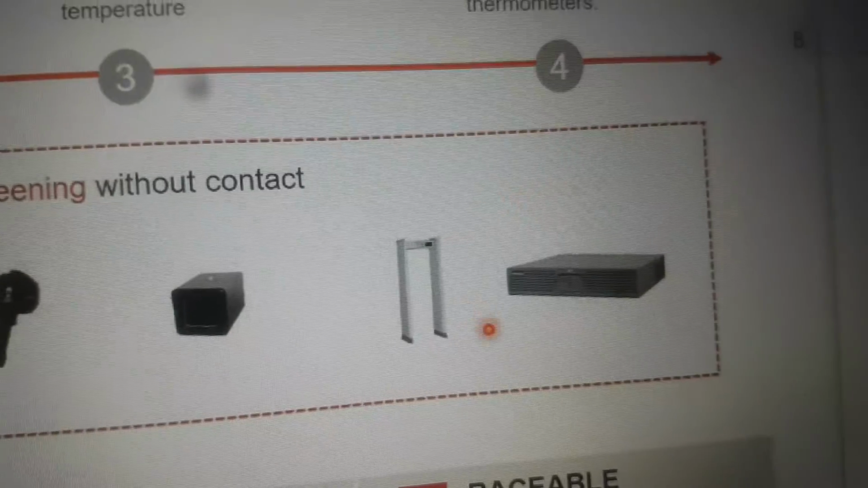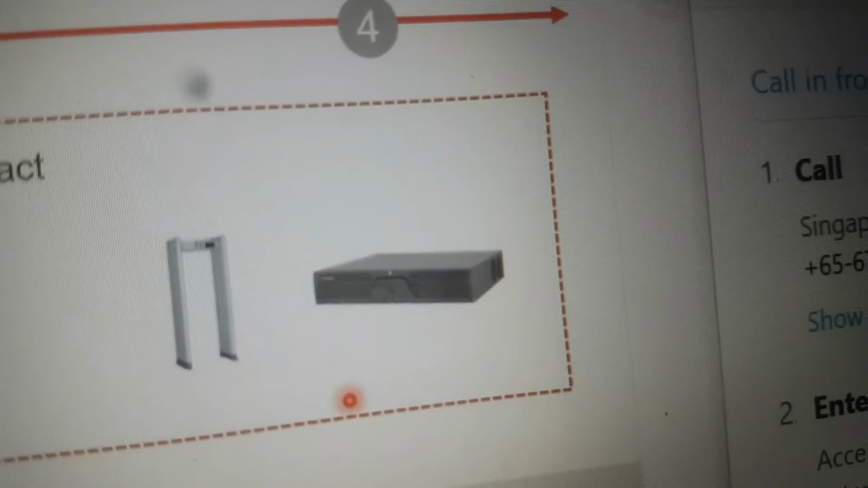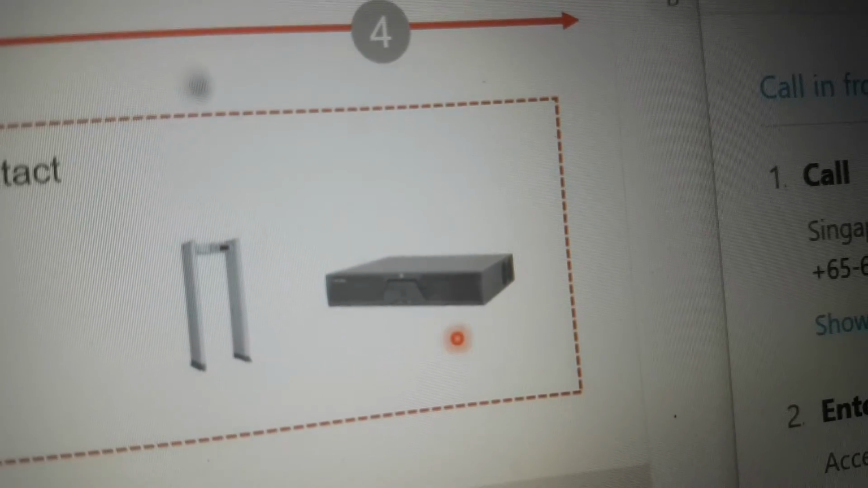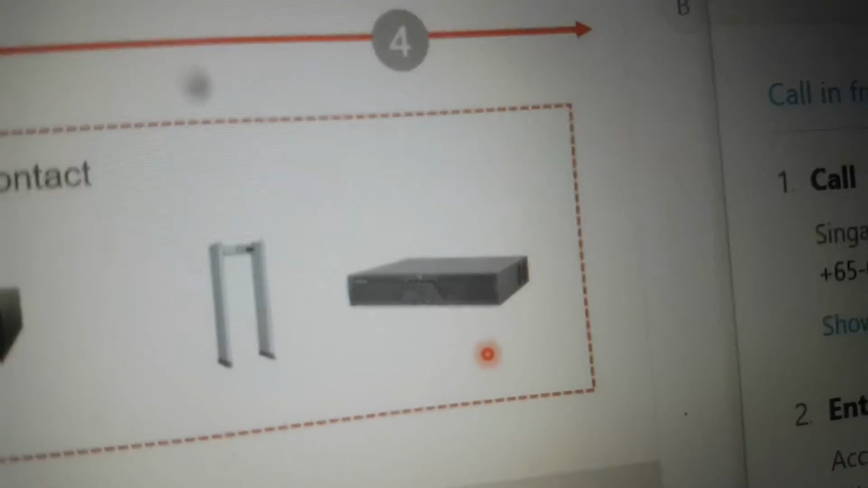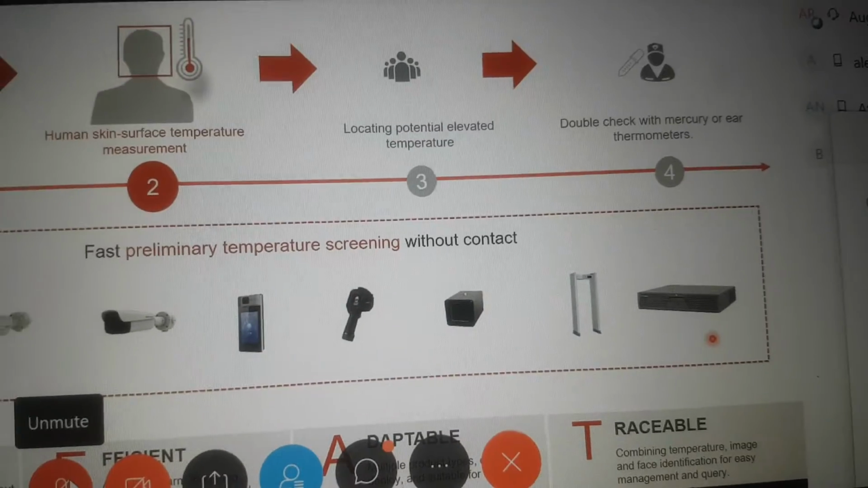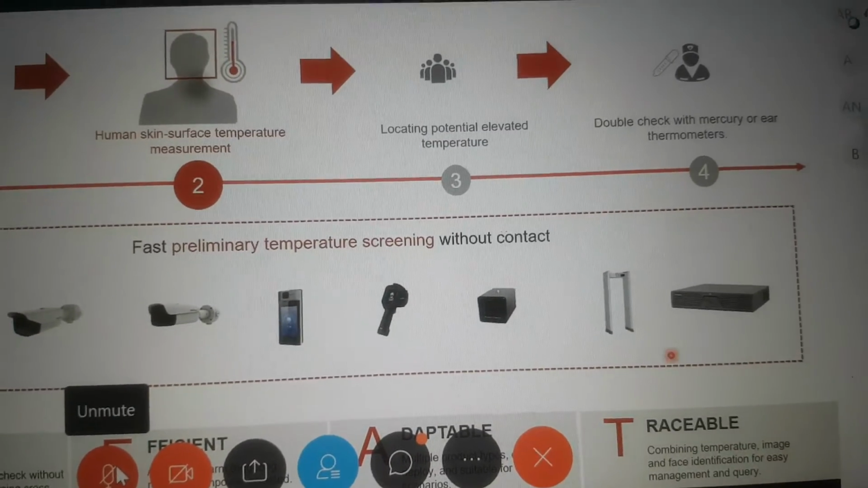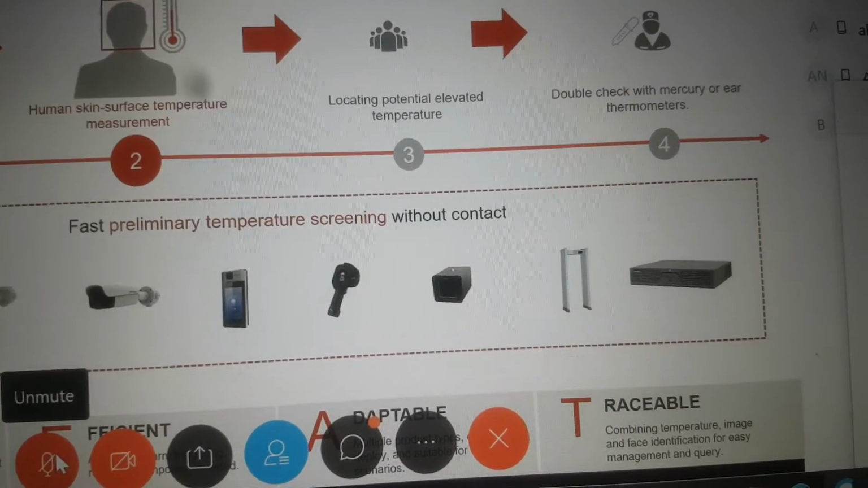All the information we can store in an NVR. So this NVR is used for storage and to do some video analytics also, like AI based analytics, whether he is wearing a mask, and for detailed reporting, photos to identify the persons, everything. And we can do recognition also with our special series of NVR.